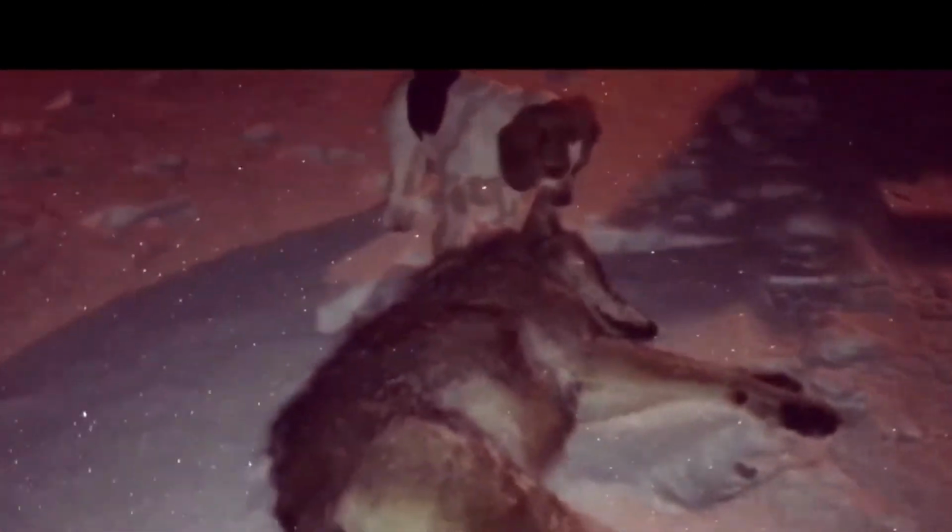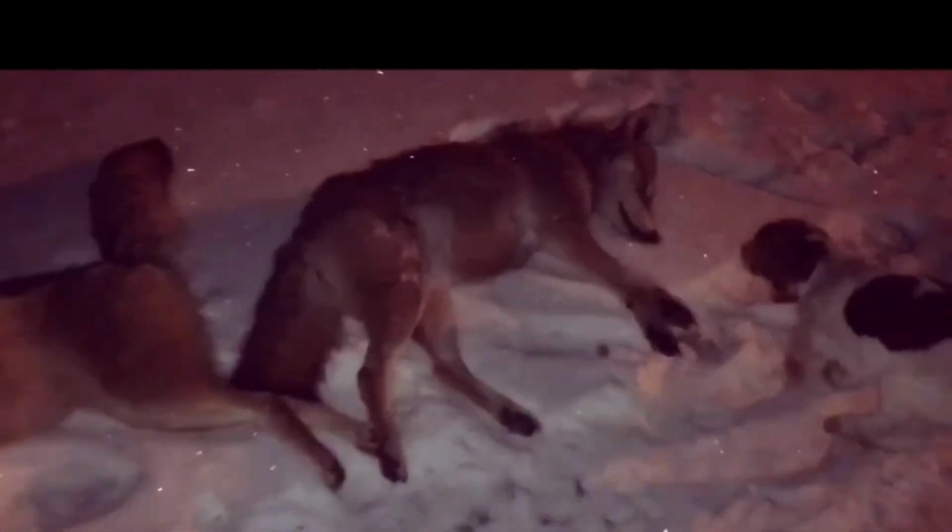Get him. Get him. Okay. Come on. Get him, boys. What kind of coyote dogs are y'all? Come on. Get in there. Got the old coyote dogs out helping to strike them down. Get him. Come here. Come on. Get up here.